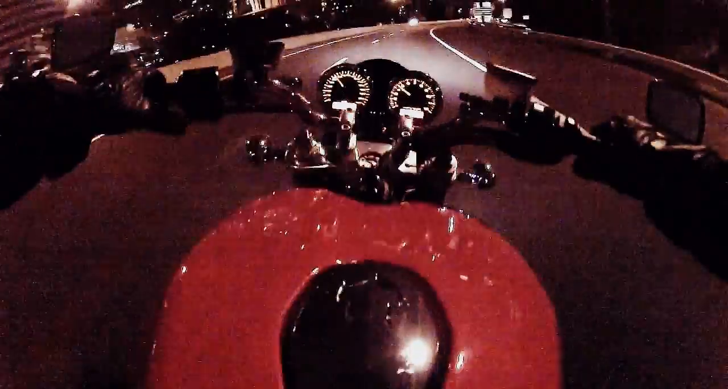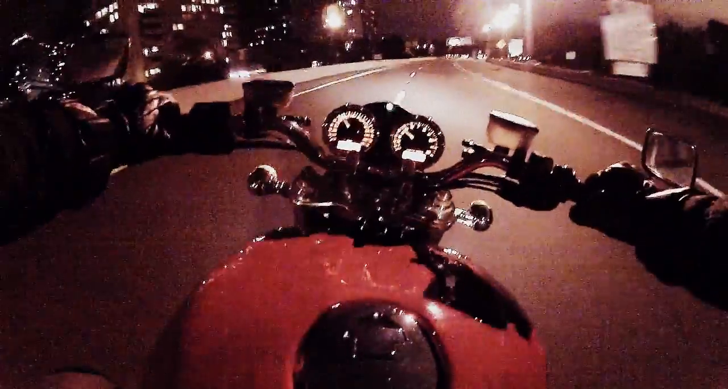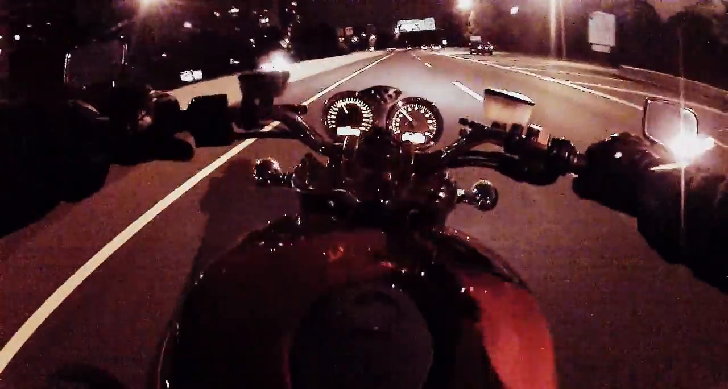So I think I'm going to probably get the LED headlight. And I'm going to keep the original turn signals. They look really cool. They're big, but they're classic looking and they have chrome on them, so I'm probably going to keep those.